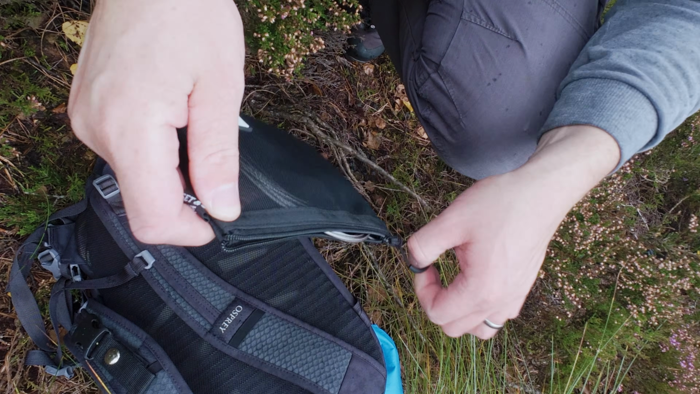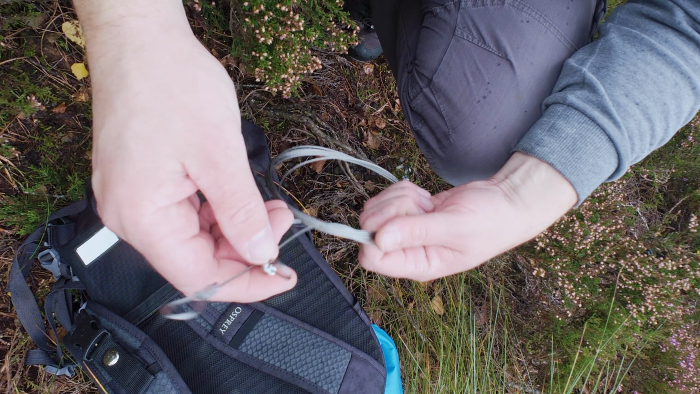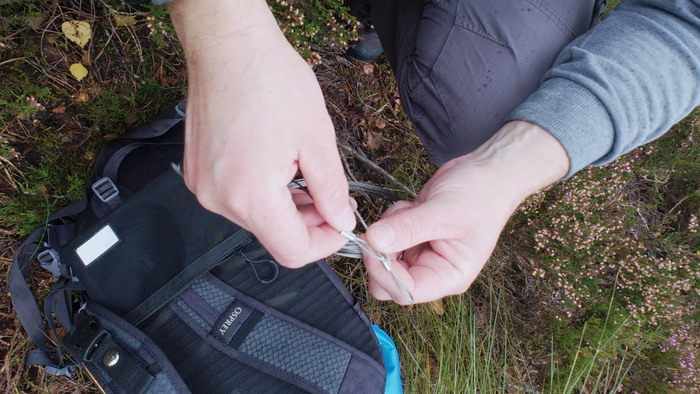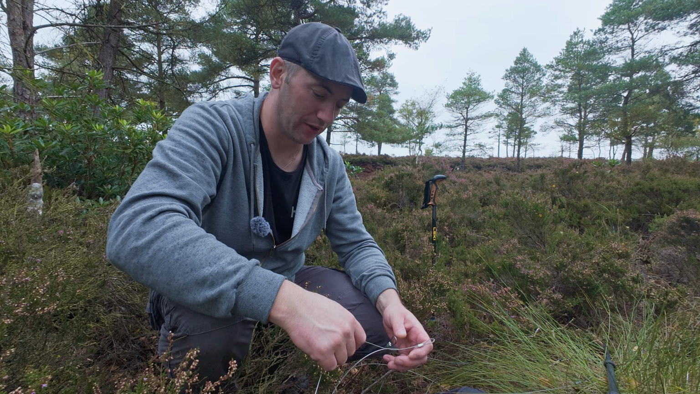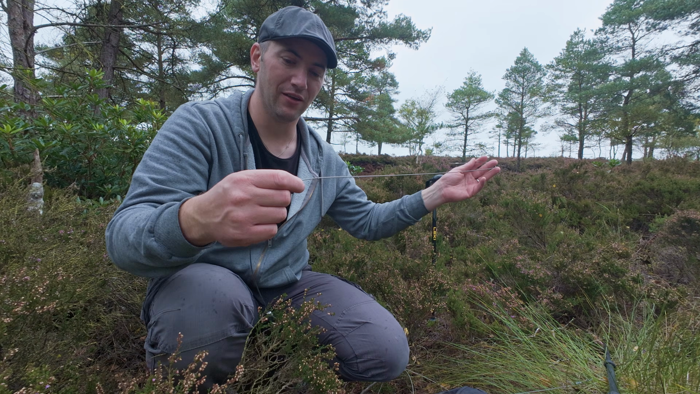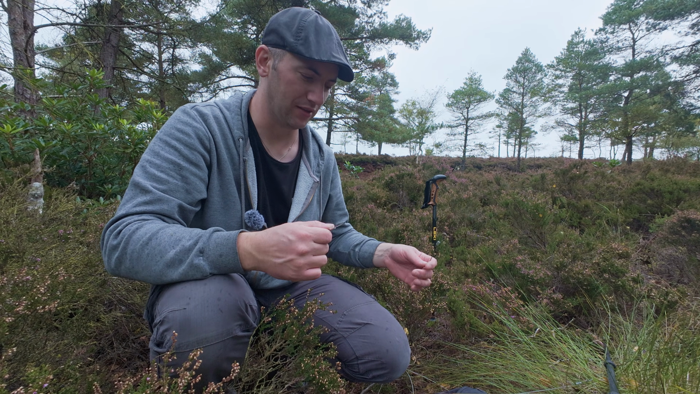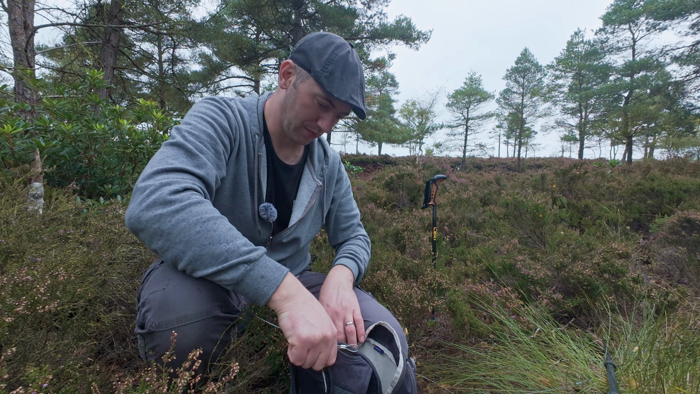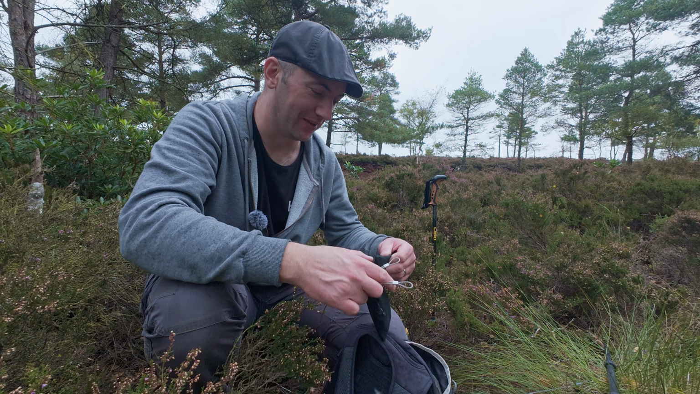But I do have a little lock with me. The little cable lock I made up myself, so I just ordered stainless steel wire and I crimped the ends. It's just cheaper than buying individual locks for every trail camera. And the likelihood of someone being out here with wire cutters is very slim. So even this will be a deterrent. It'll help stop any kind of opportunistic thieves. Not that they'll be knocking around out here, you know.